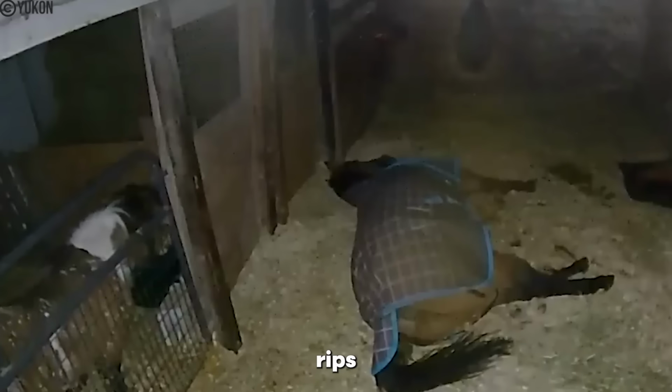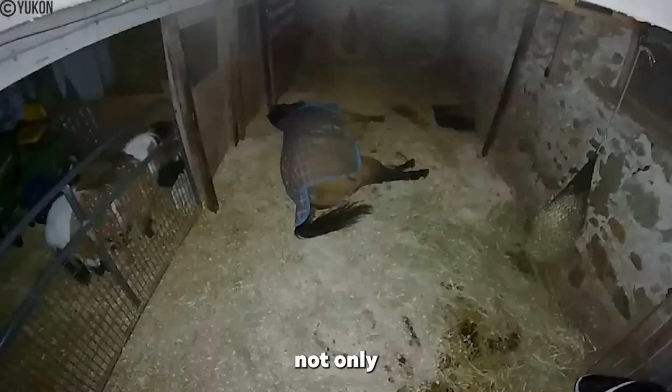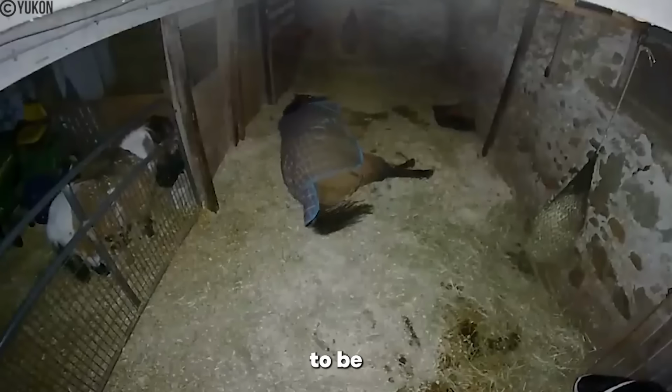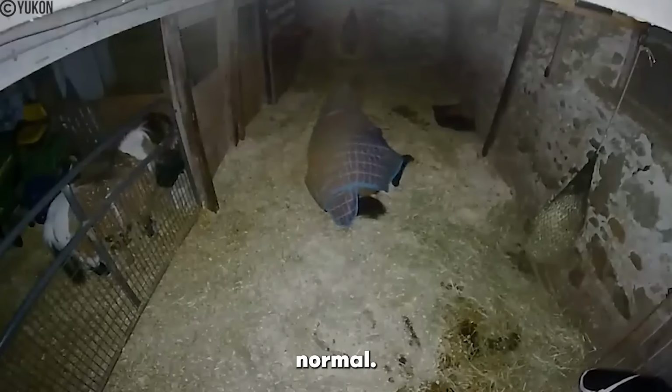In total, the horse rips gas for over 30 seconds, which, let's be fair, is not only unbelievable, but has to be some sort of record. And once done, things go back to normal.